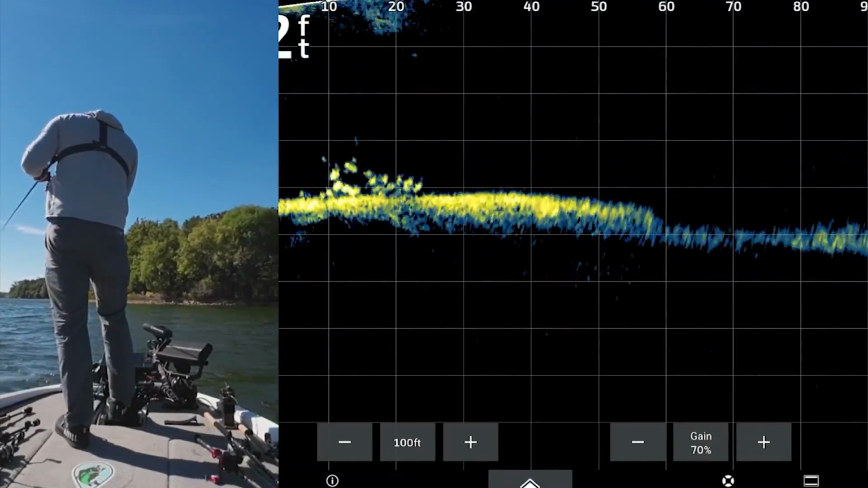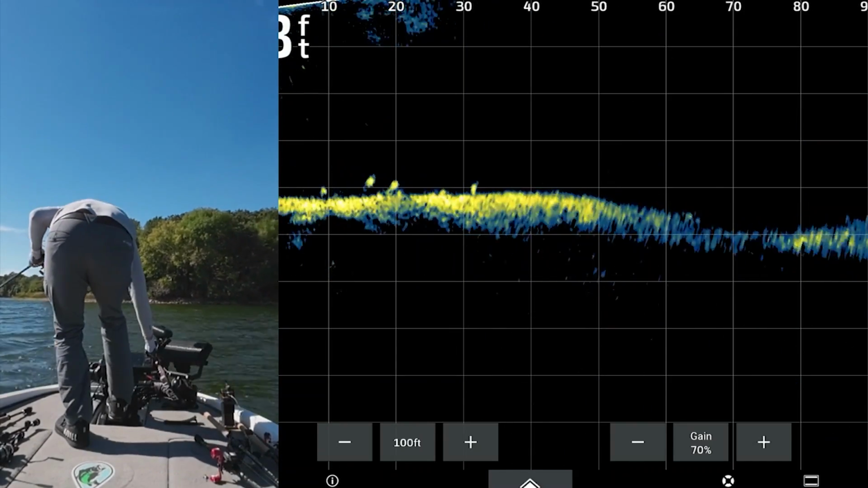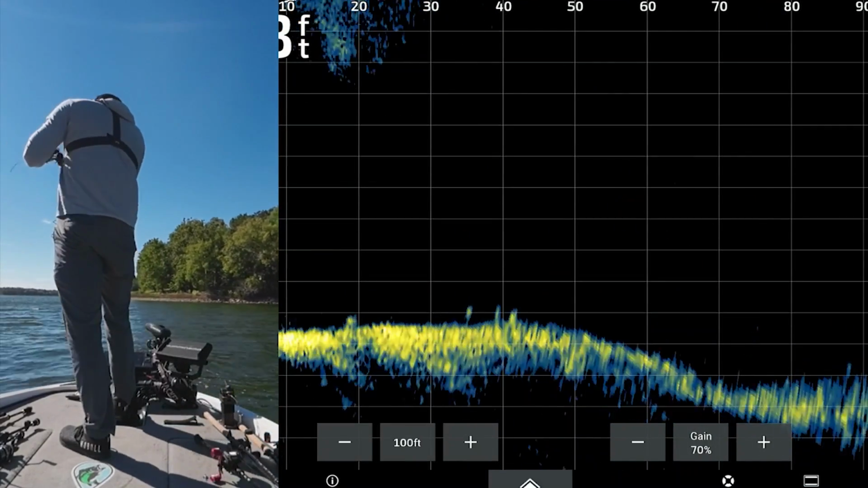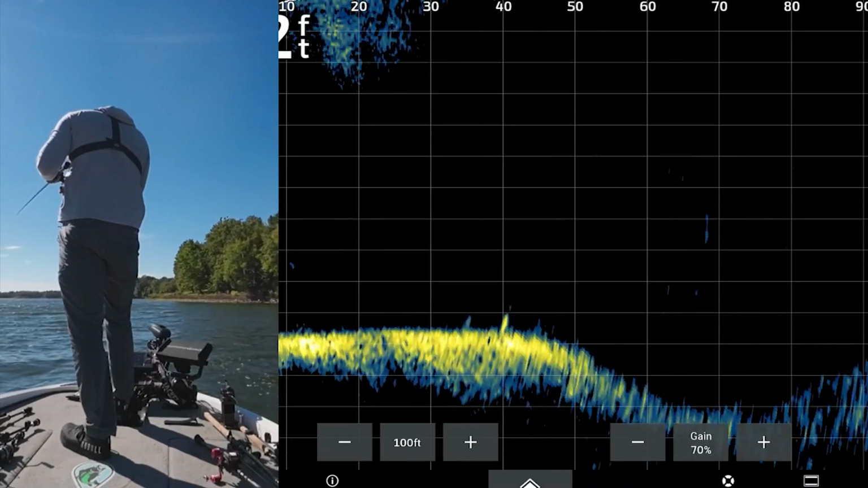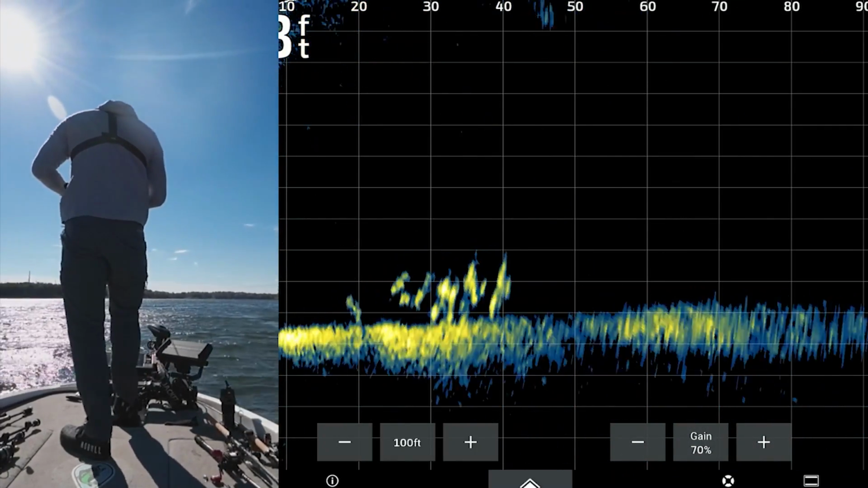And I'm just following this school right now. You can see those fish down there. A little bit deep on my range. Let me drop this down so you can see, but those fish are on the bottom right now, chasing my spoon. Look at him down there. That's just freaking meat right there.